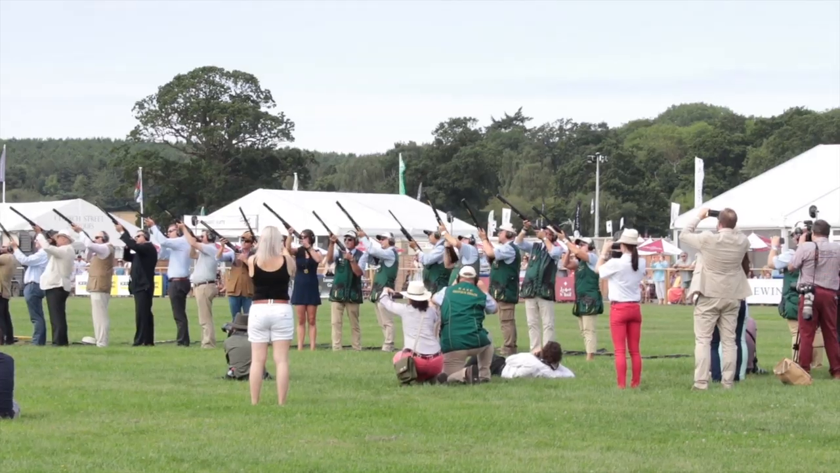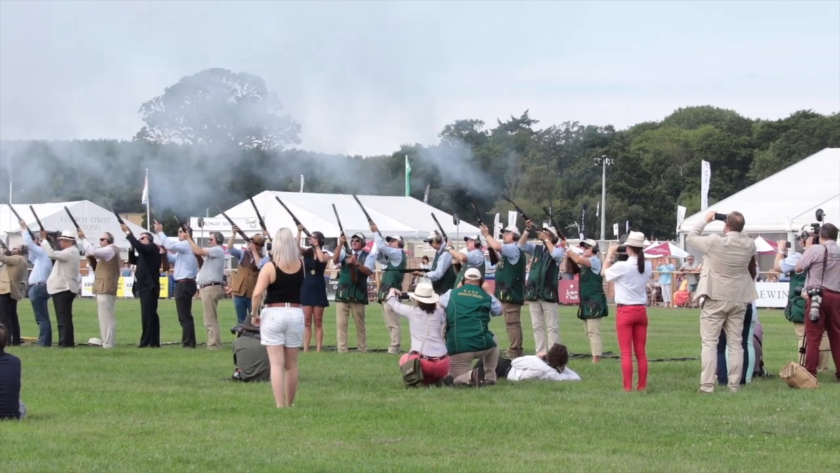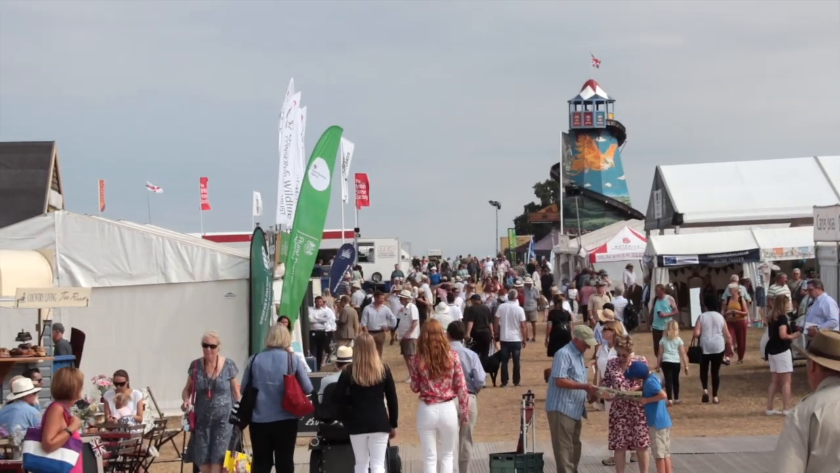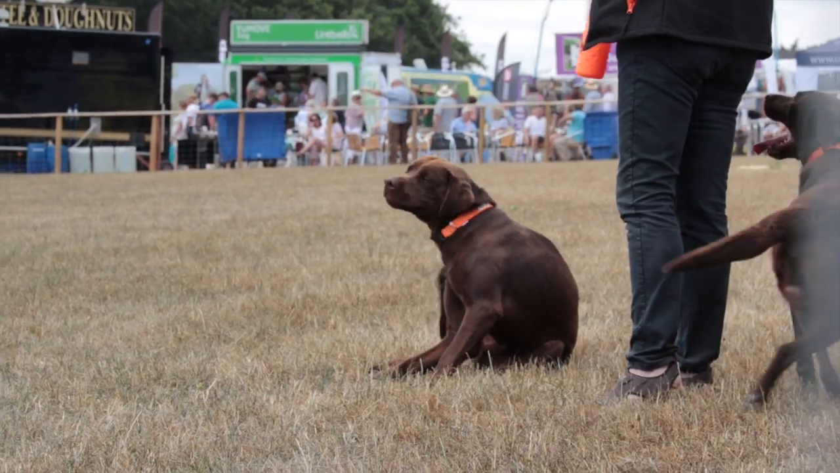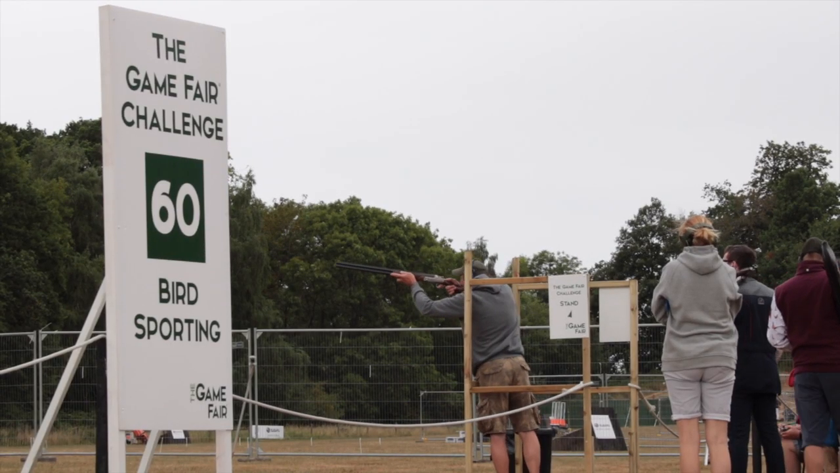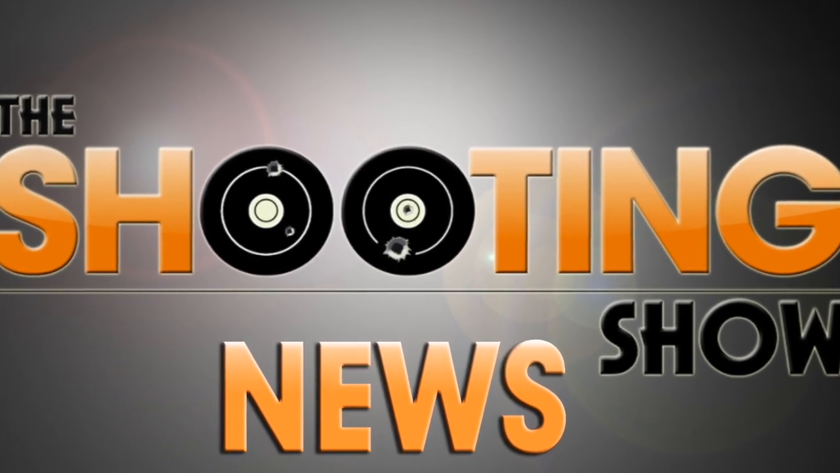And finally, we'll see you at the Game Fair this weekend. Coming to Hatfield House from Friday to Sunday, the countryside's biggest event will be packed with attractions for fans of shooting, fishing, gun dogs, gamekeeping and more. Plus, the biggest names in shooting retail will be there, so you might be able to bag a bargain. The Shooting Show team will be there checking out the latest news as always, or come and find us on the sporting rifle stand and say hello. That was the Shooting Show news.